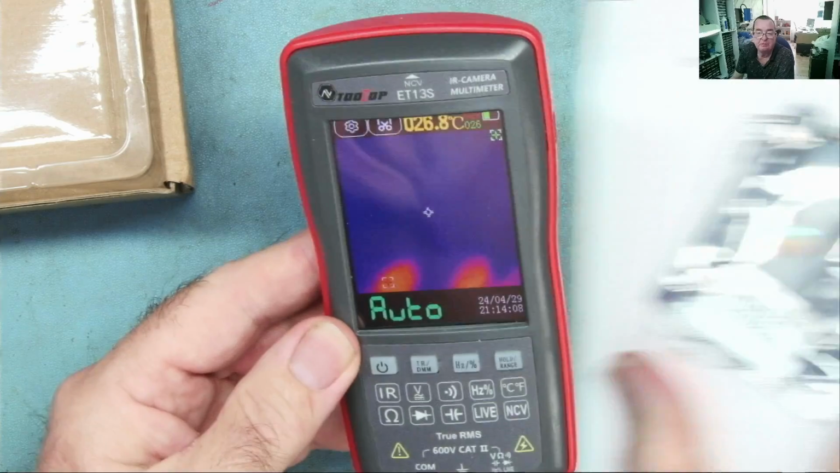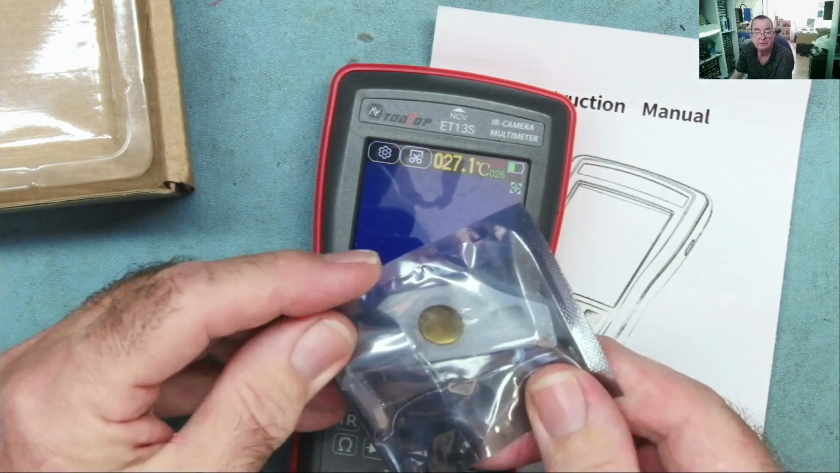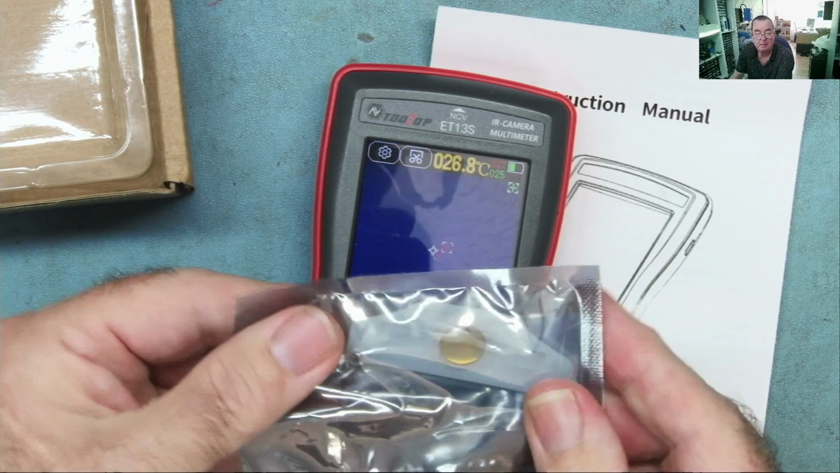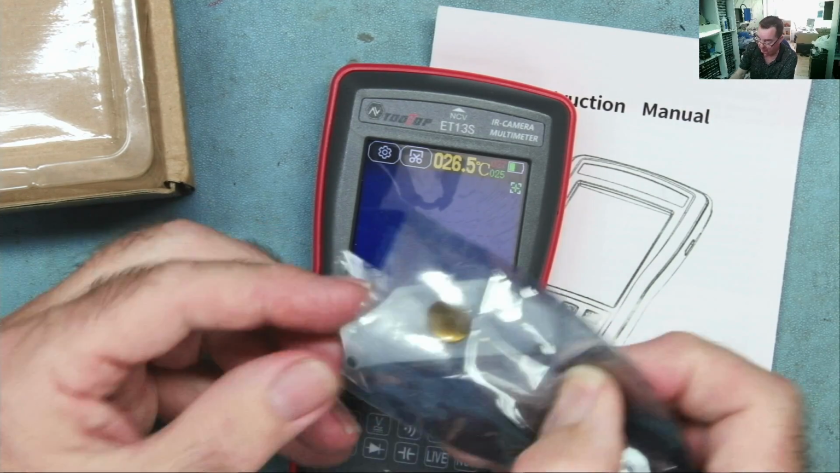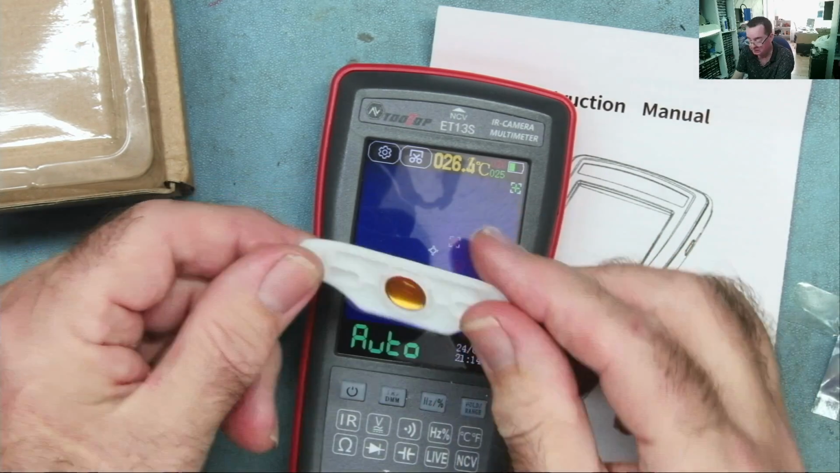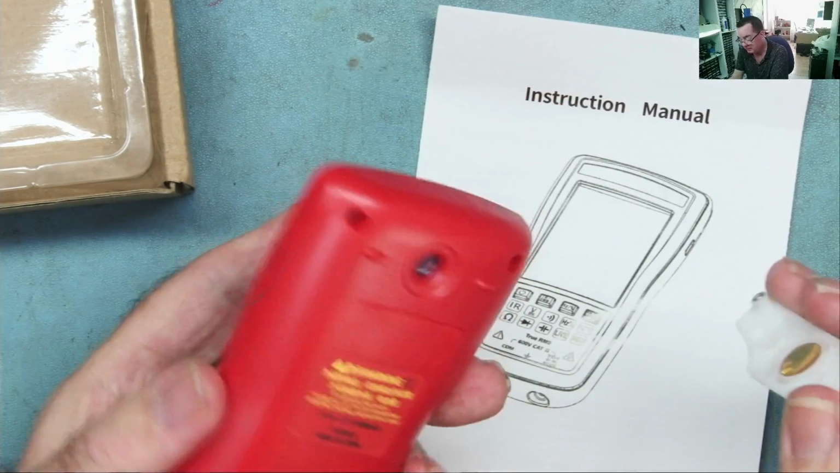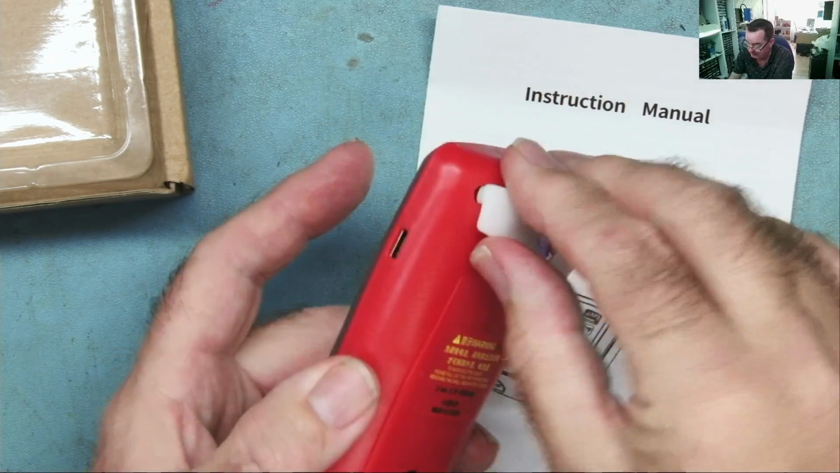It comes with a little user manual. Have a quick look. This must be the macro lens. That clips onto the back of the meter somehow. Again, I'll just have a quick look at the manual, but this I'm pretty sure is the macro lens. In fact, is it just obvious how this goes? Yeah, there's two holes up here. And it seems to be like magnetic or something.